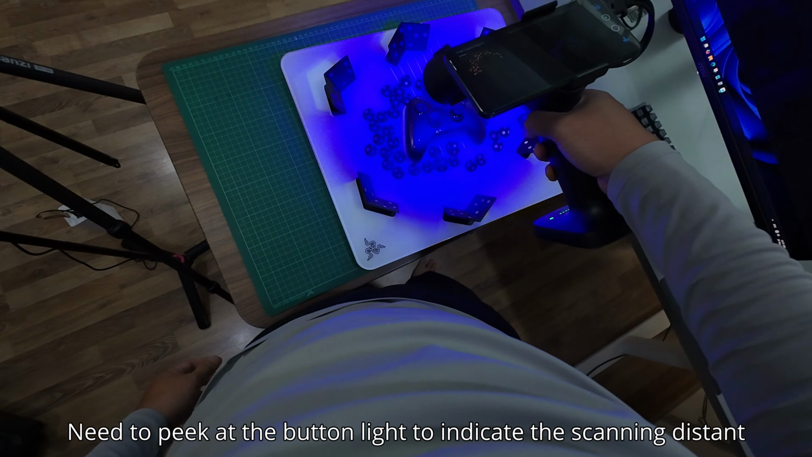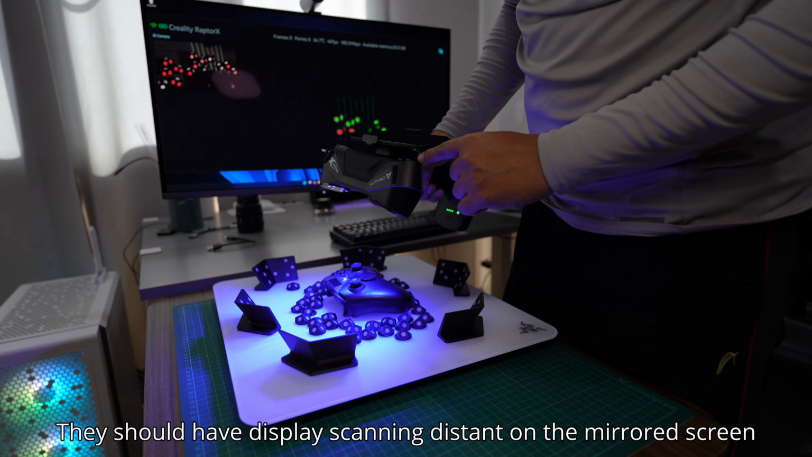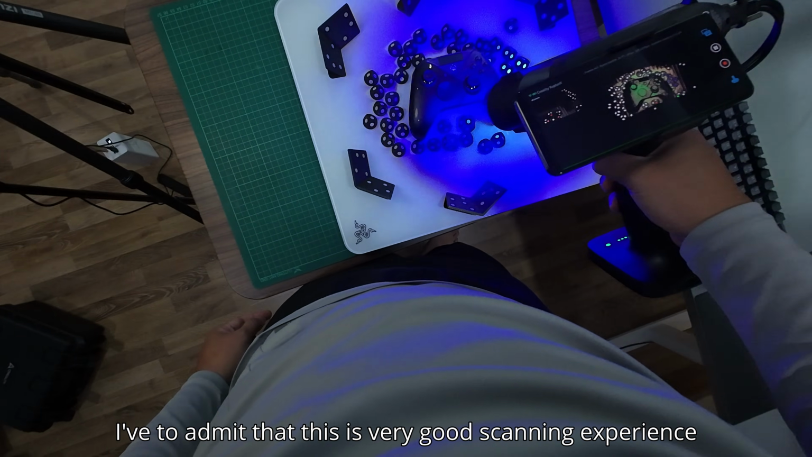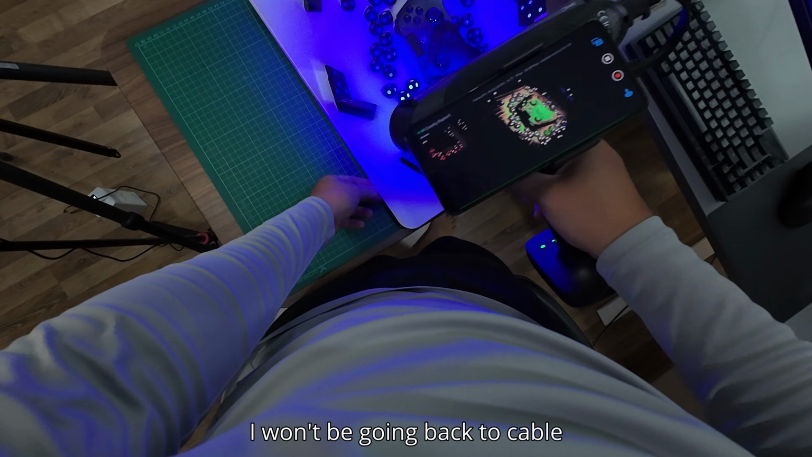Okay, let's start the scan now. You can't see the lens, but you need to look at the light here to see the lens. So I think if you are close to your computer and you can see the screen, you don't need to use the screen mirror.